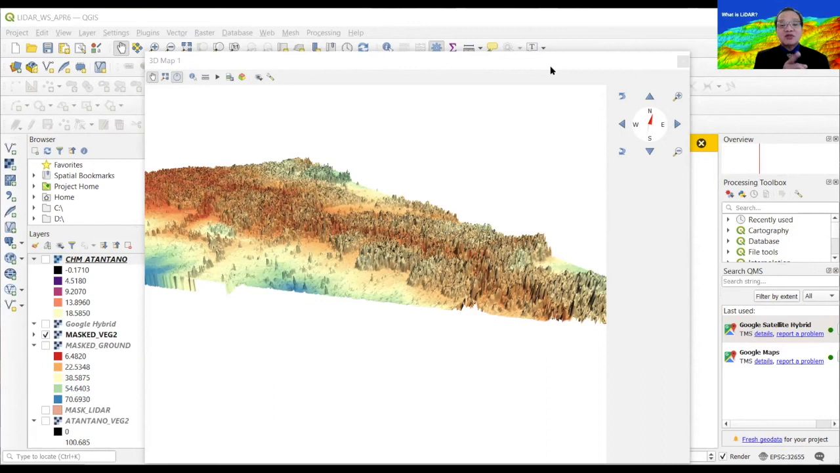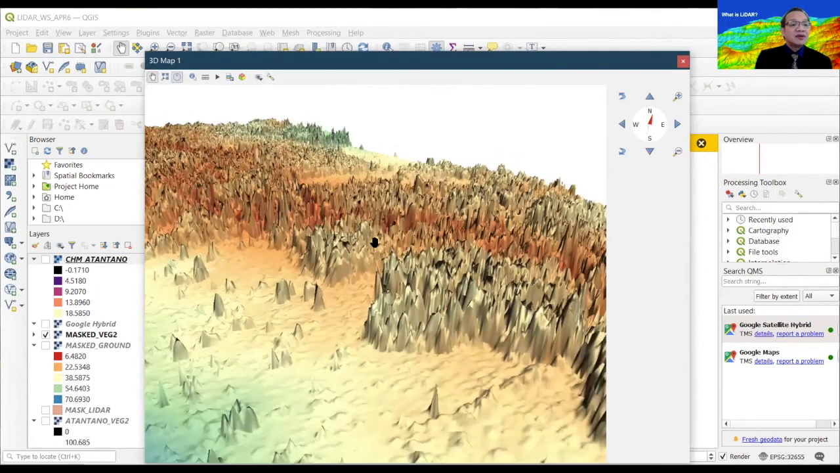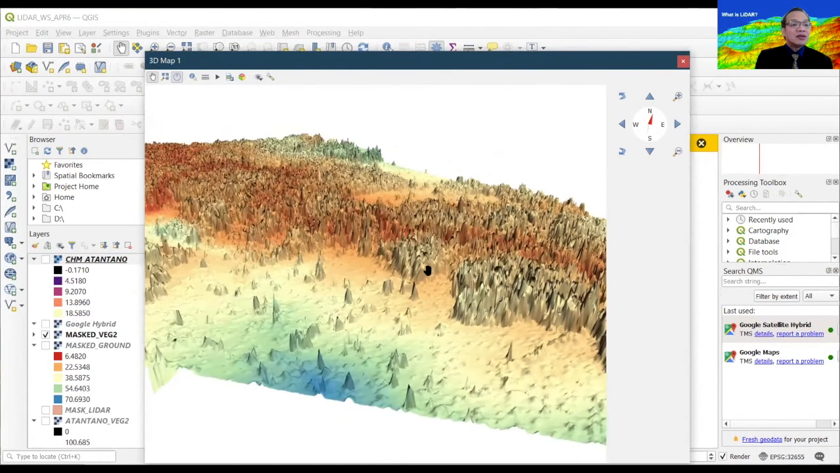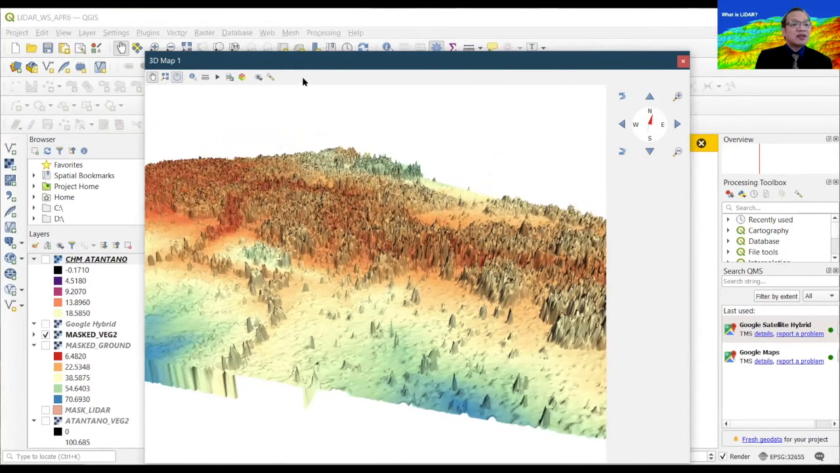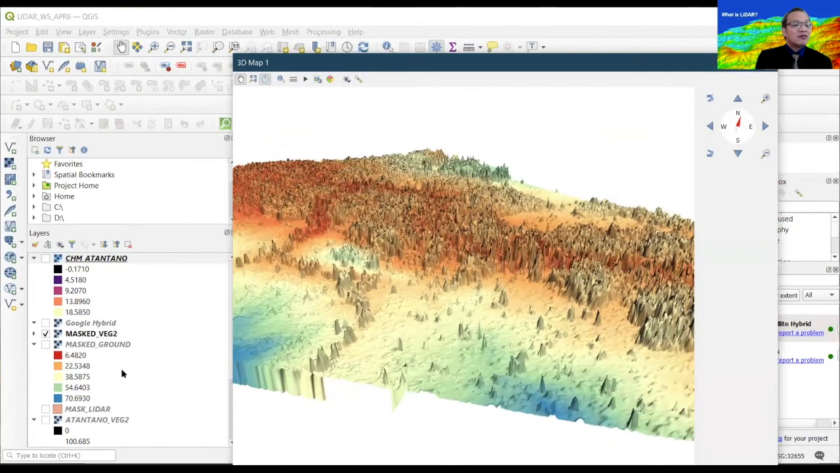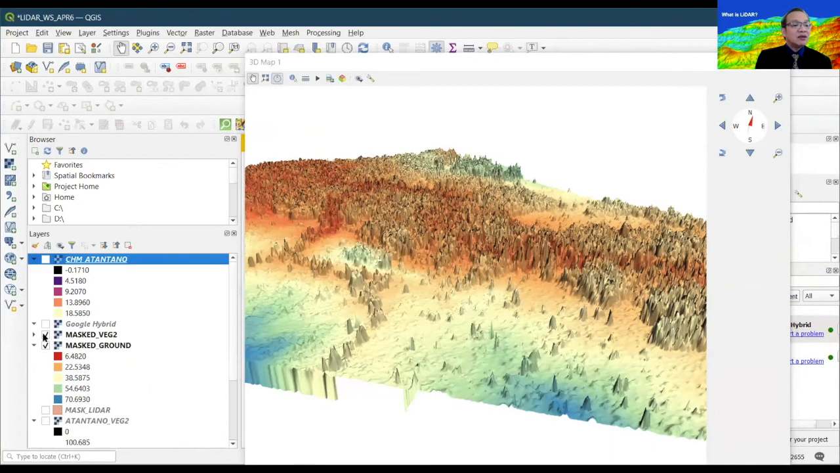By the way, just to check, are you seeing the 3-dimensional rendition of the area of Atantano? Yes, we are. Those peaks are actually representative of the trees. This is the vegetation layer. So if I click on the ground, it's quite slow.